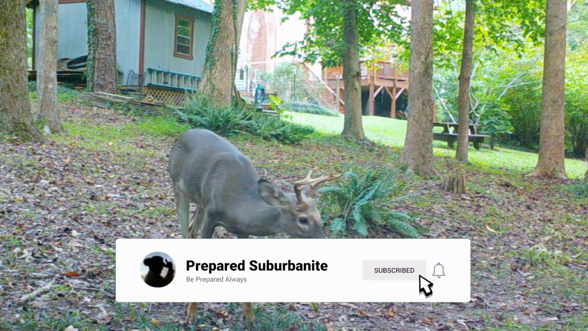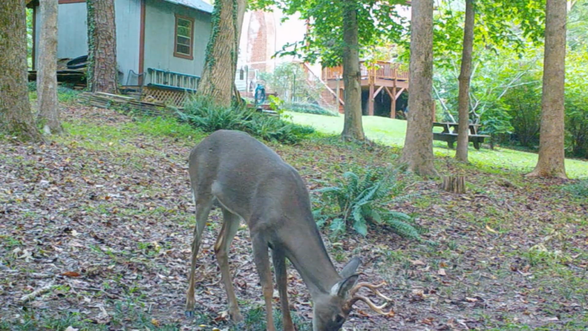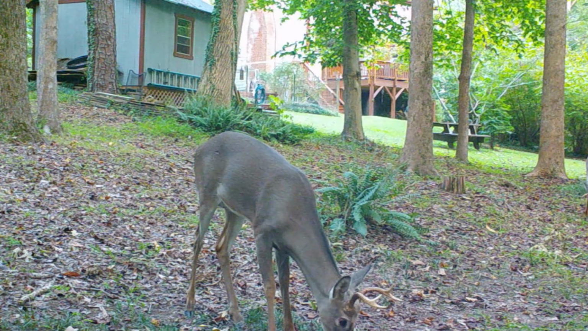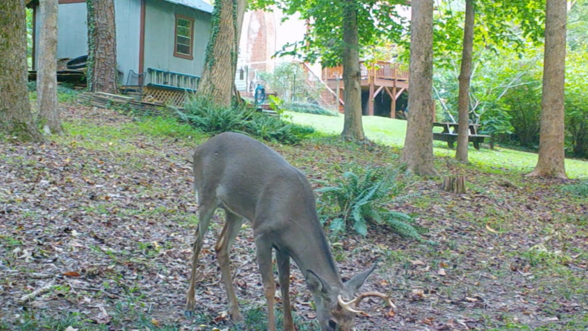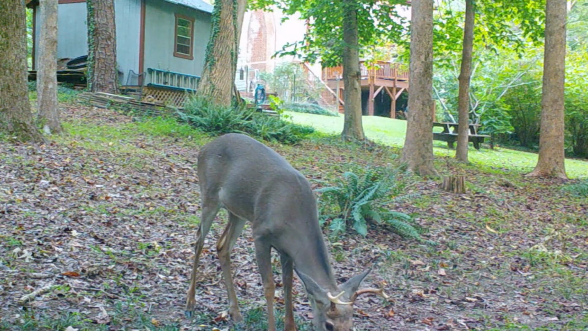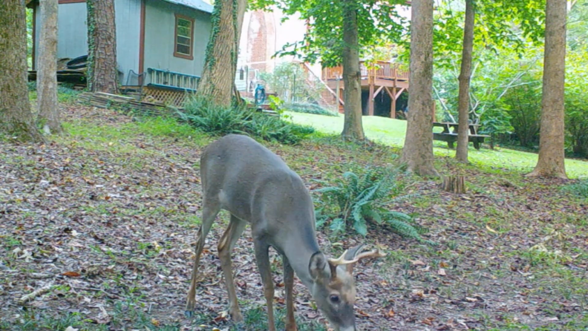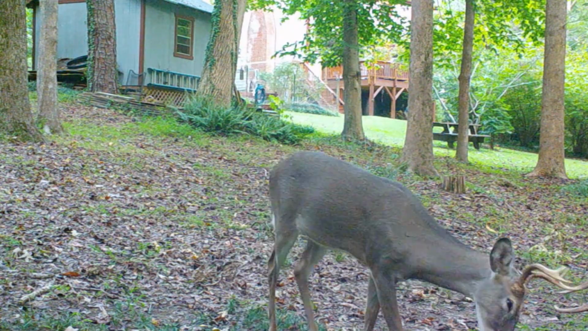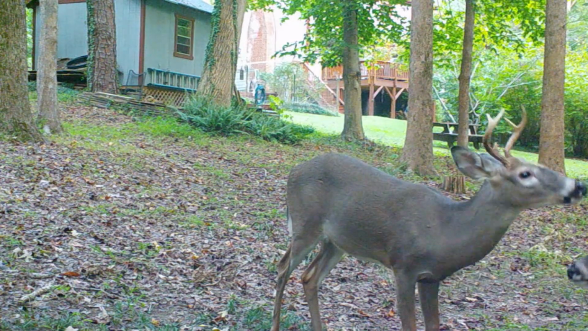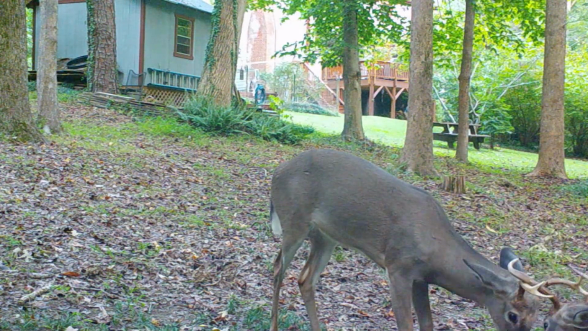So what we've got going on here is the typical backyard bucks that we see on our game cameras pretty much every week. And it appears that the rut has begun right here in North Carolina. You see a little 4-point here kind of browsing around, and he's now being challenged by a little bit bigger buck.